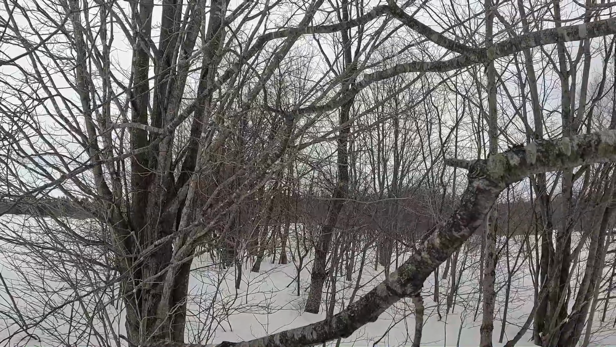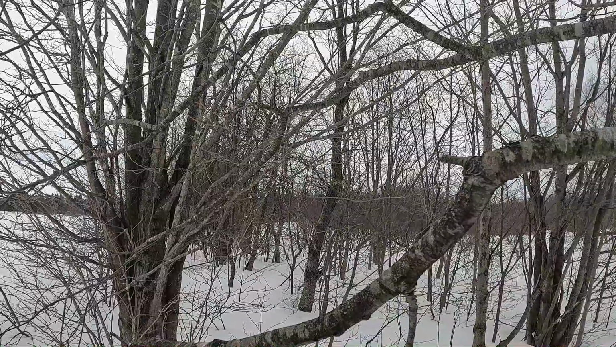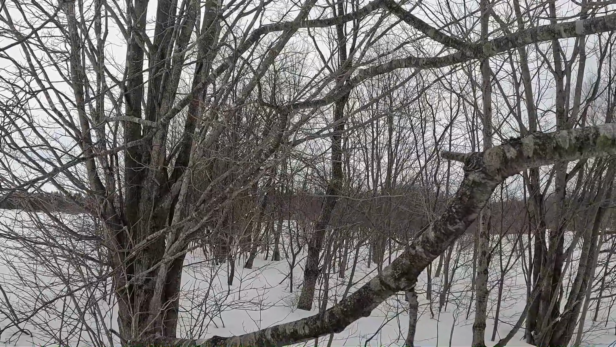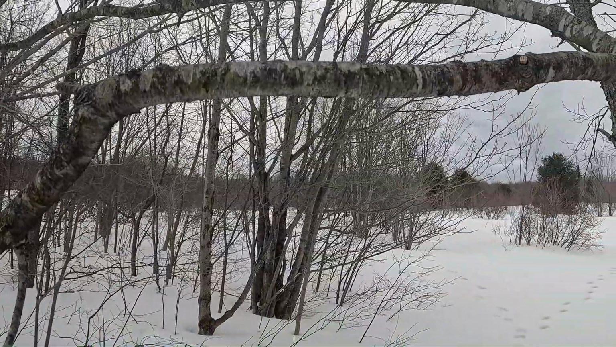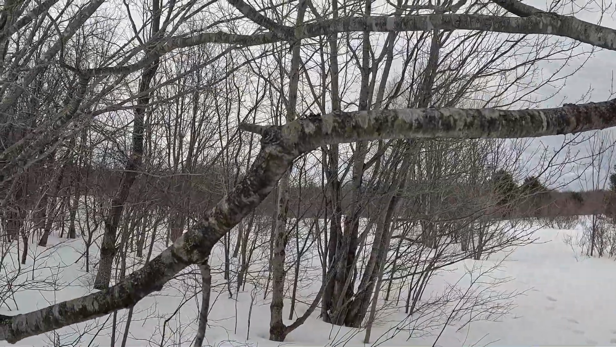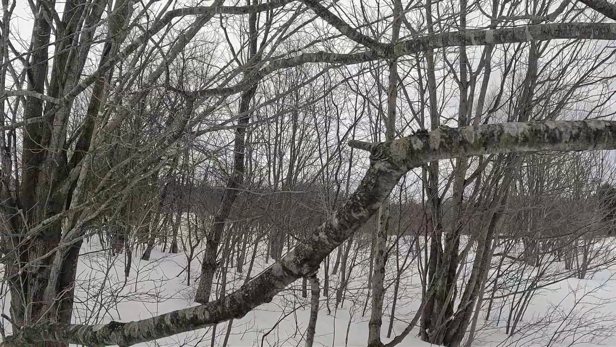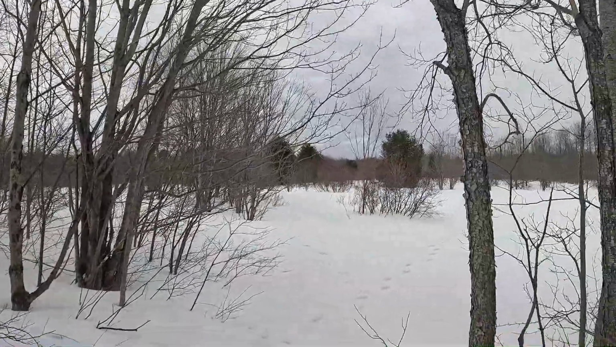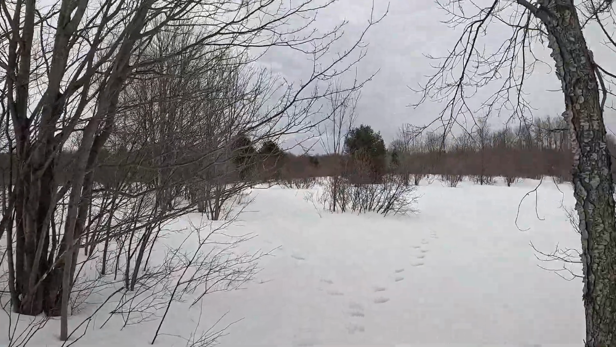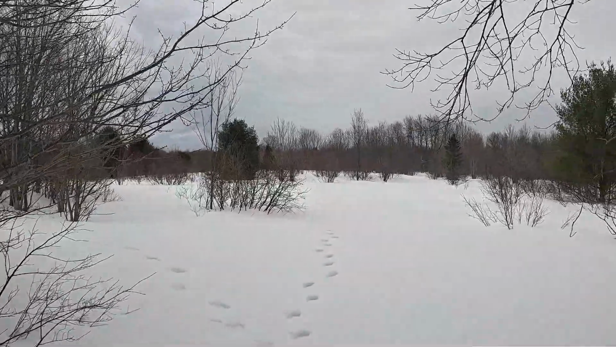We can't hear the coyotes. Well, it's very hard to judge distances based on sound, but they're not too close.